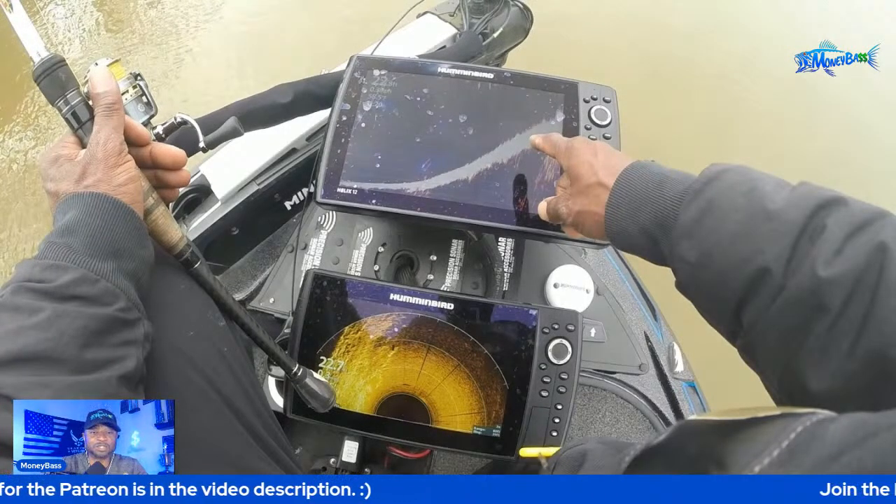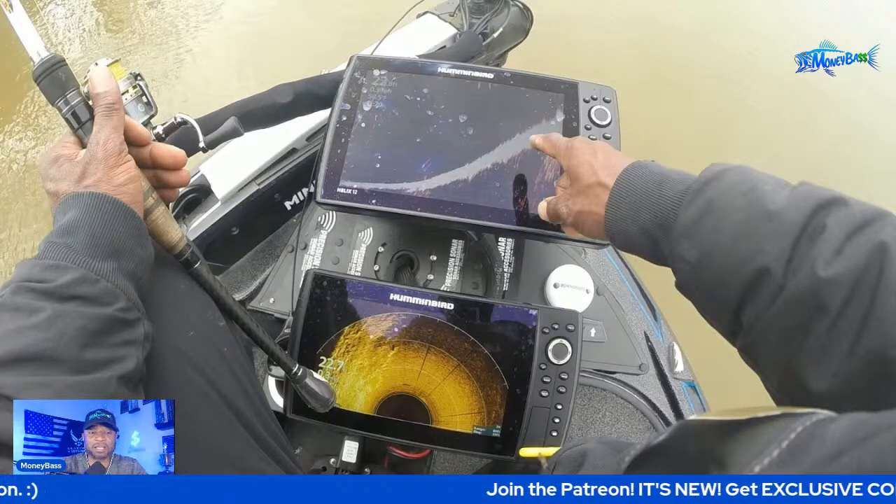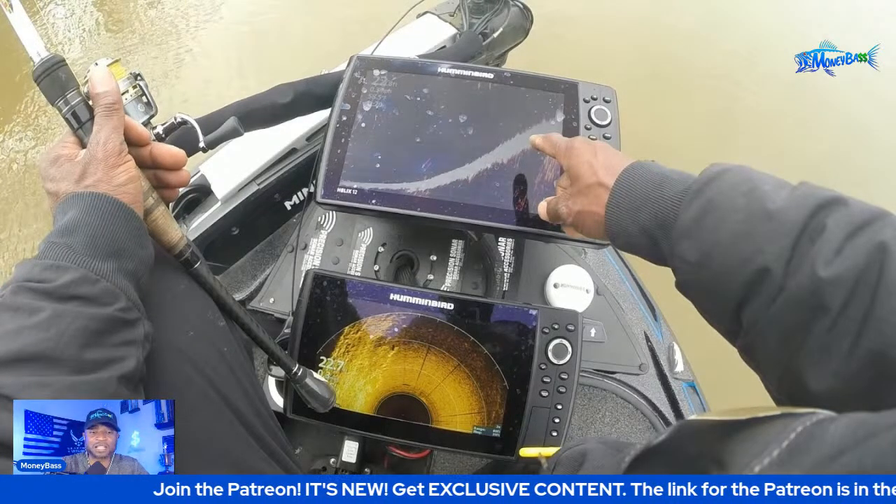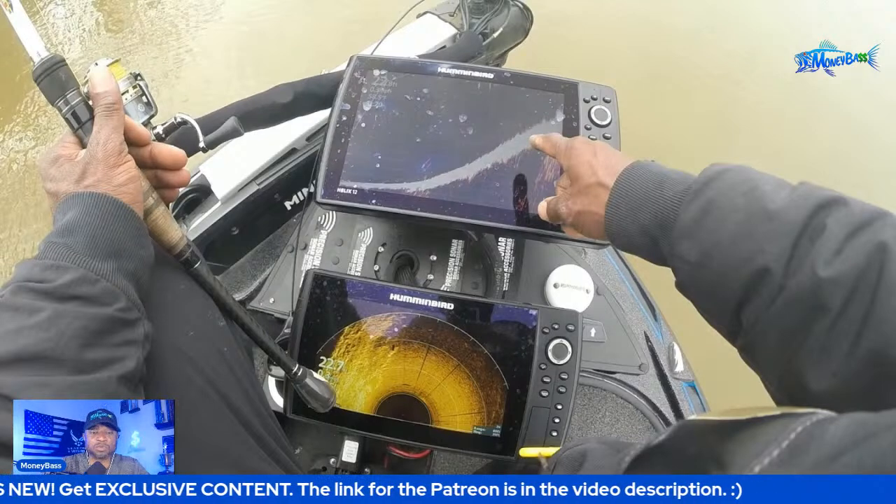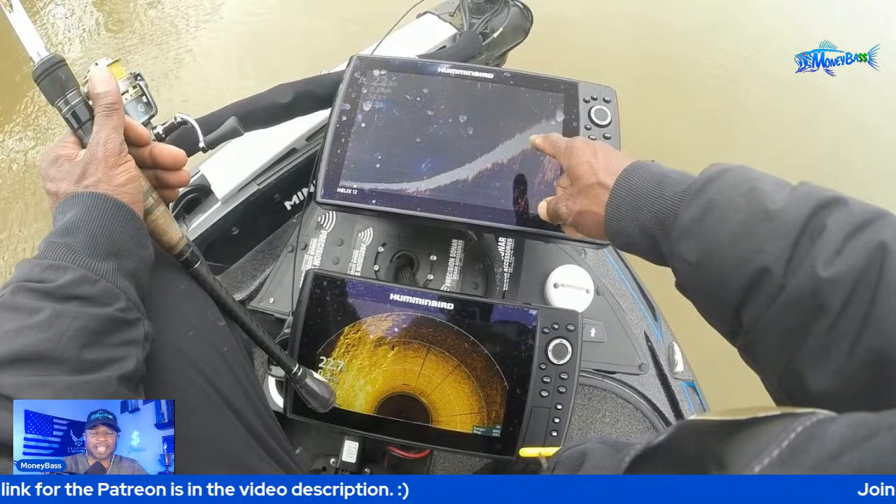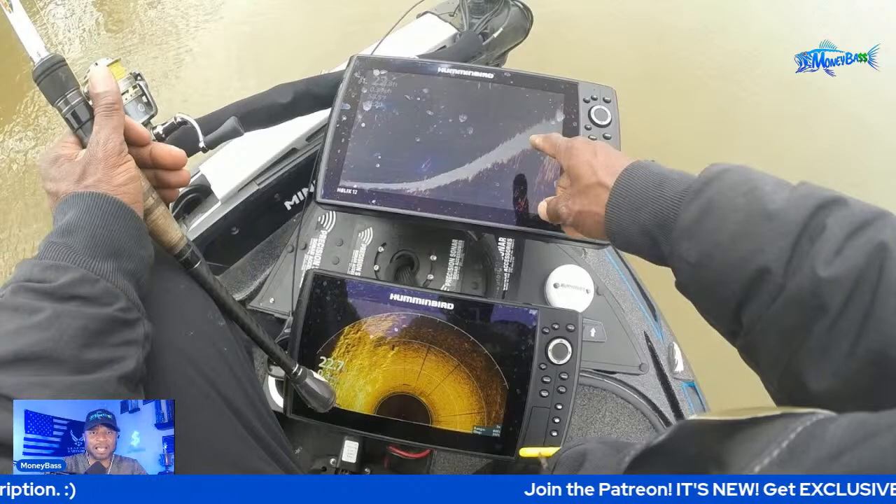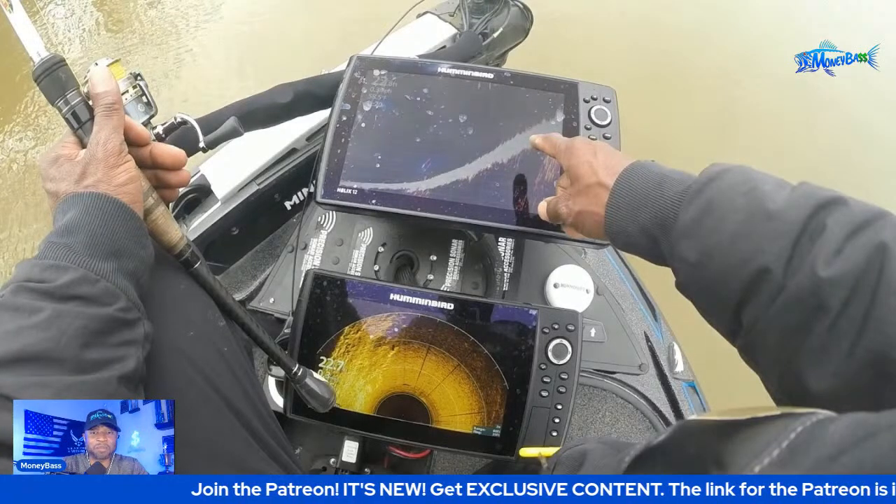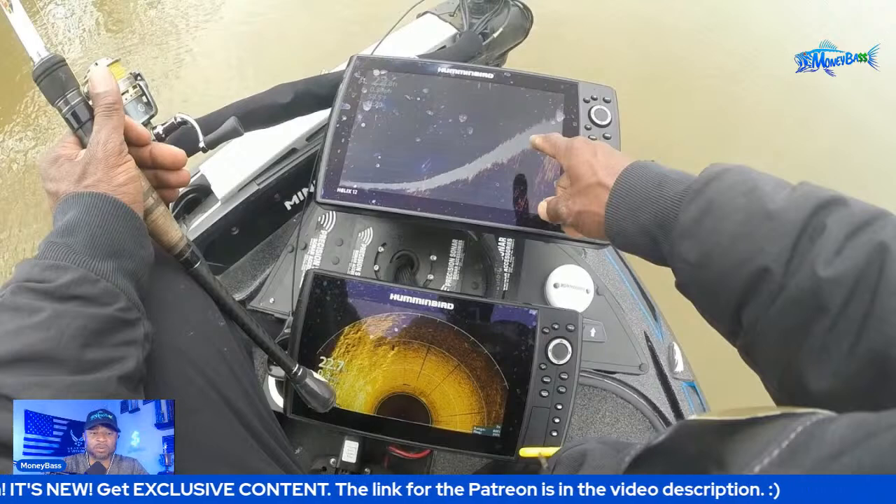But this is using the Mega 360 and Mega Live both at the same time. That Mega Live, I'm sorry, the Mega 360, as you can see, lets you know exactly where that transition is from those rocks into that smooth bottom. And sometimes those fish will be sitting right in there, and that will allow you to line those casts up. But in the same regard, the Mega Live, if you look at where my fingers are pointing at, you know exactly where to drop that bait at, and you can actually watch that bait fall down whenever you're seeing those fish moving around on that Mega Live system.